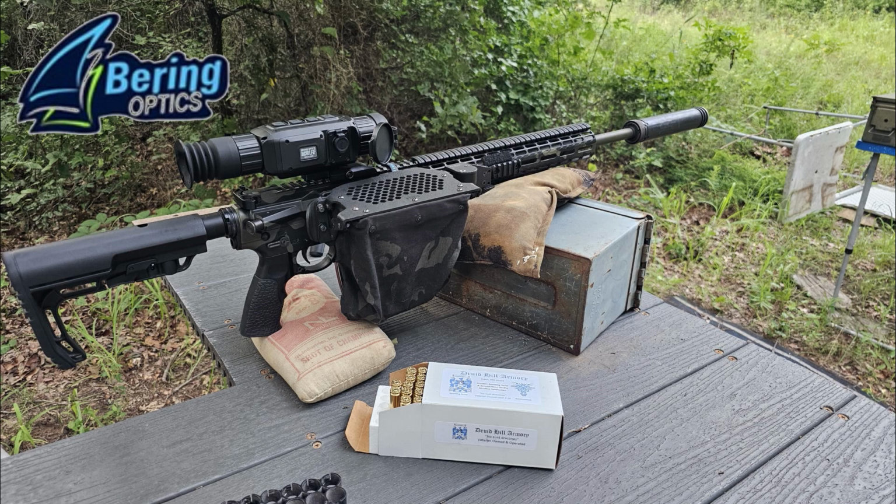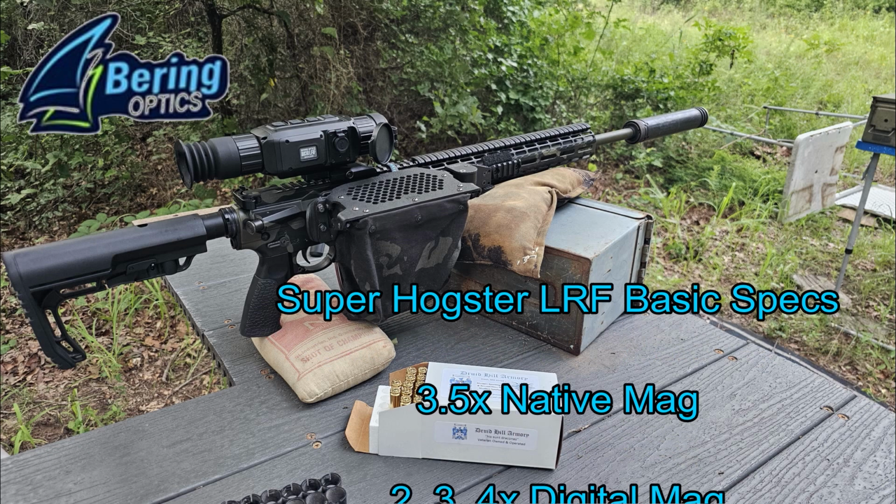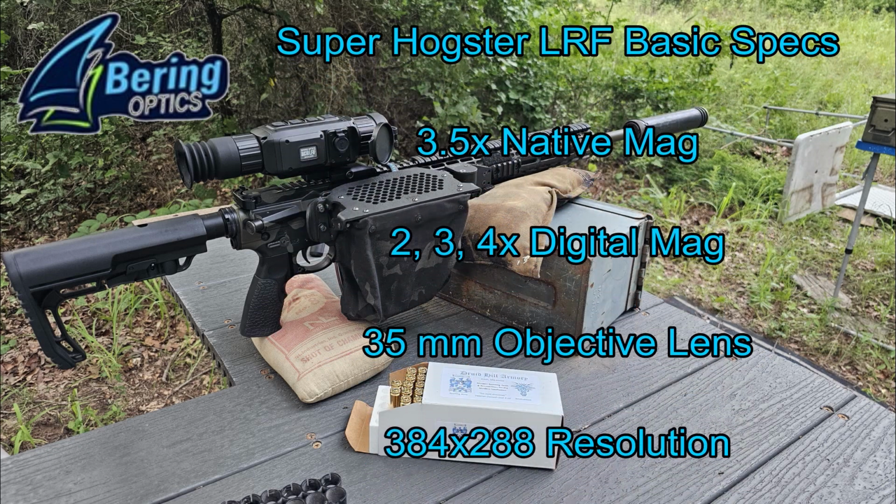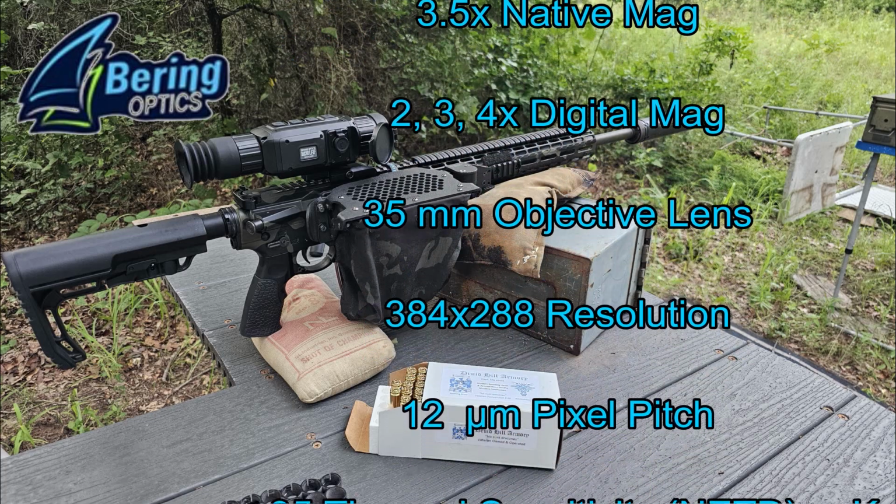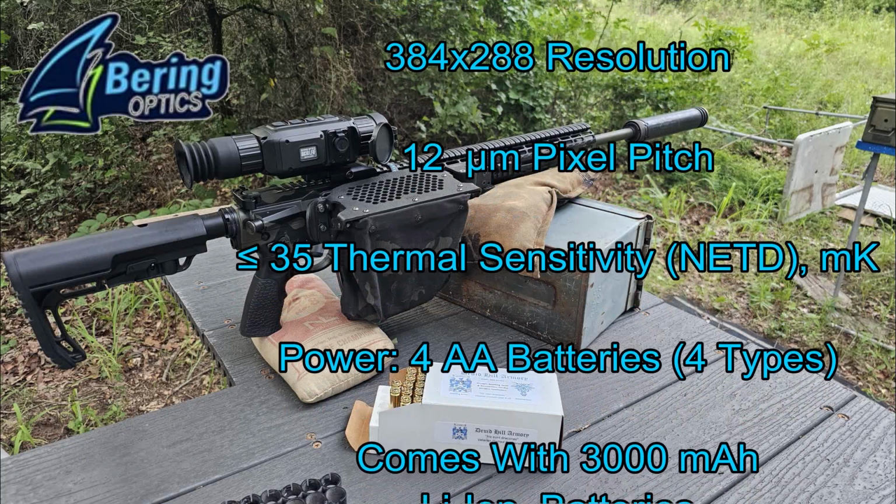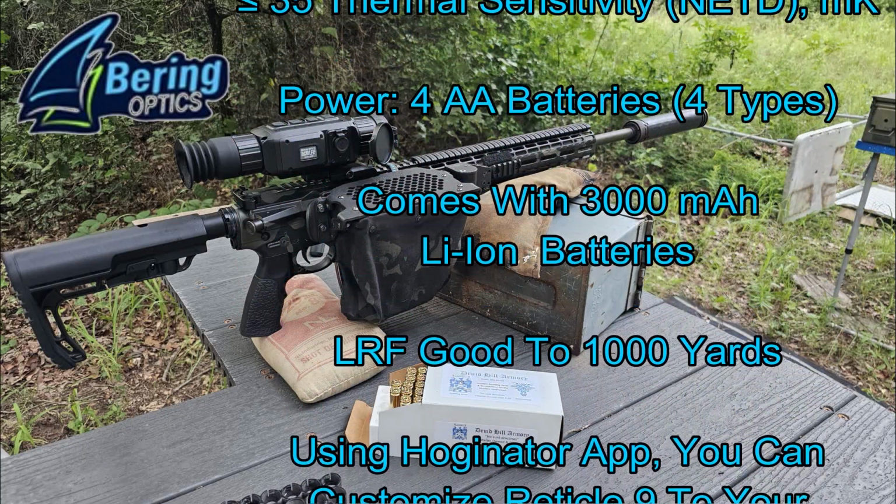As is often the case when I get new gear, I started off my hunt at the range, this time with a new Bering Optics Super Hogster LRF. It is a 3.5x native magnification thermal weapon sight. It's got a 35mm objective lens. It's 384 by 288 resolution, 12 micron, less than 35 NETD thermal sensitivity.